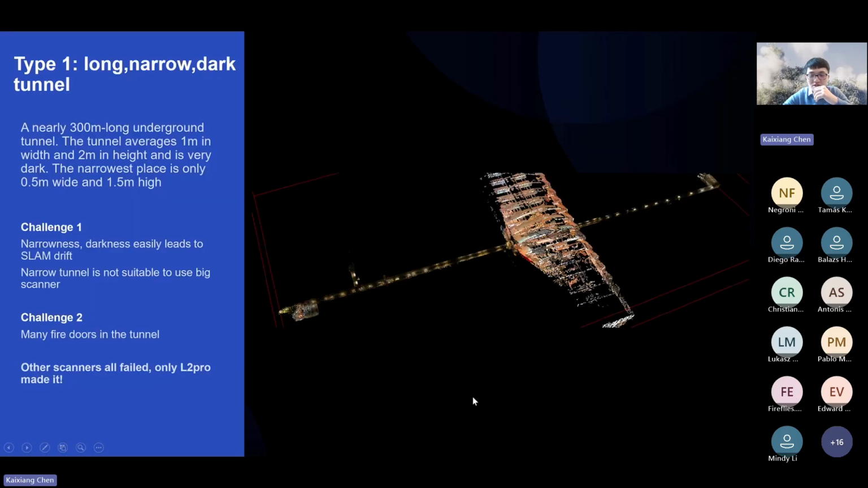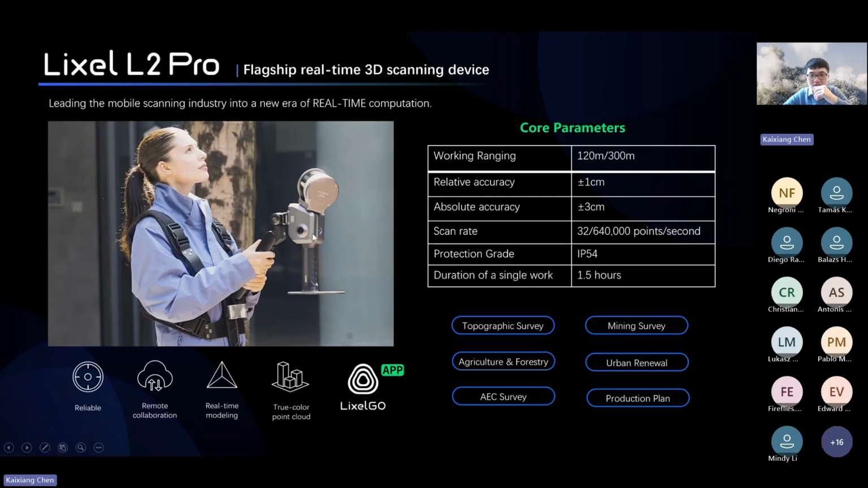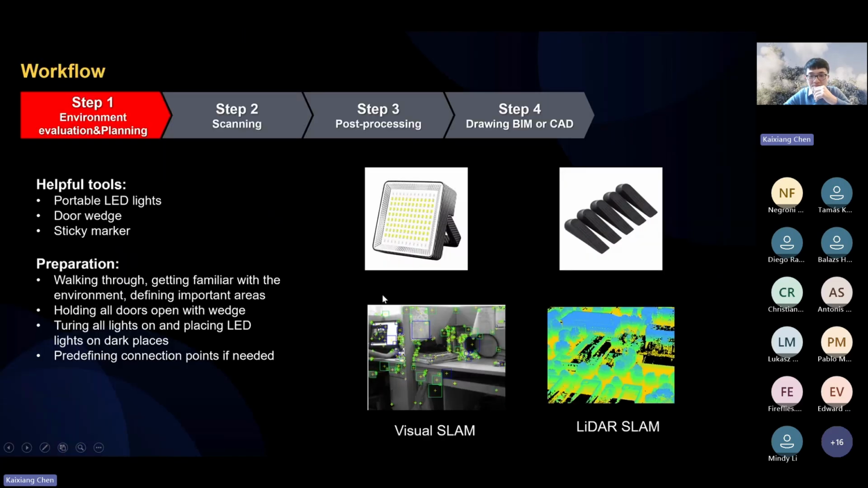As we can see here, the XGRIDS scanner has a camera for visual SLAM, and this is the LiDAR. Visual SLAM needs to work in an environment with abundant light, with very good light conditions. The advantage of visual SLAM is the working distance. Even in very narrow places, as long as the light condition is good, it can work well. And the LiDAR SLAM is very accurate.